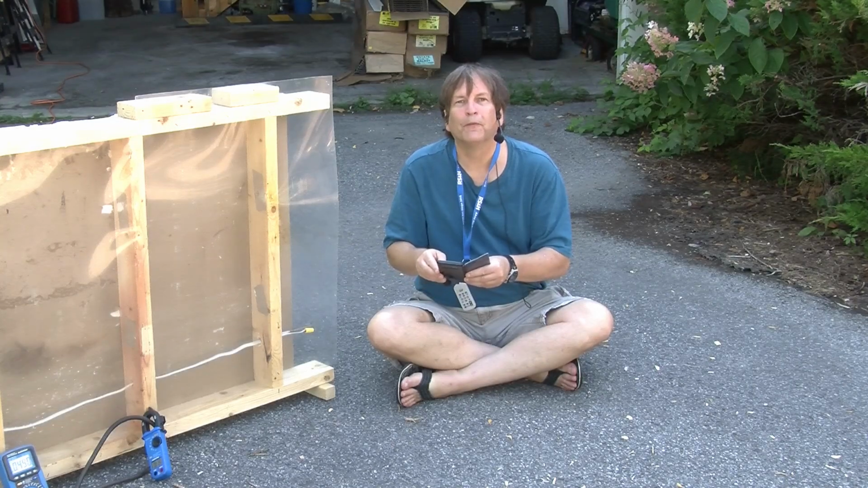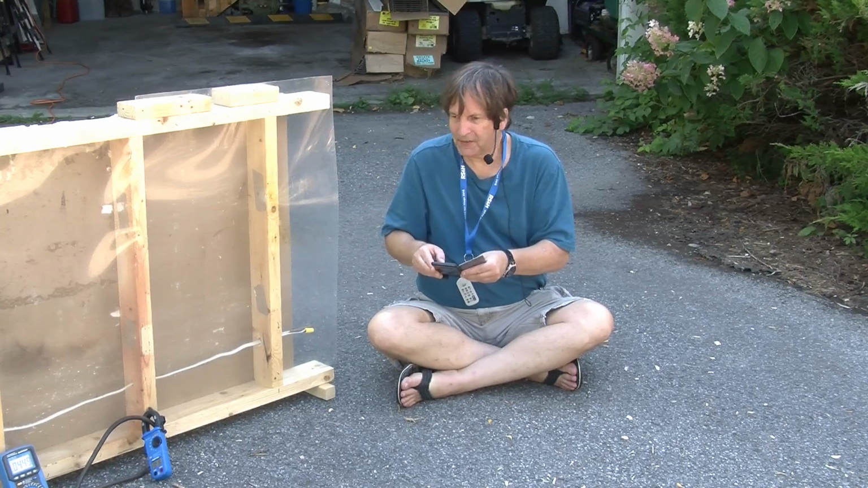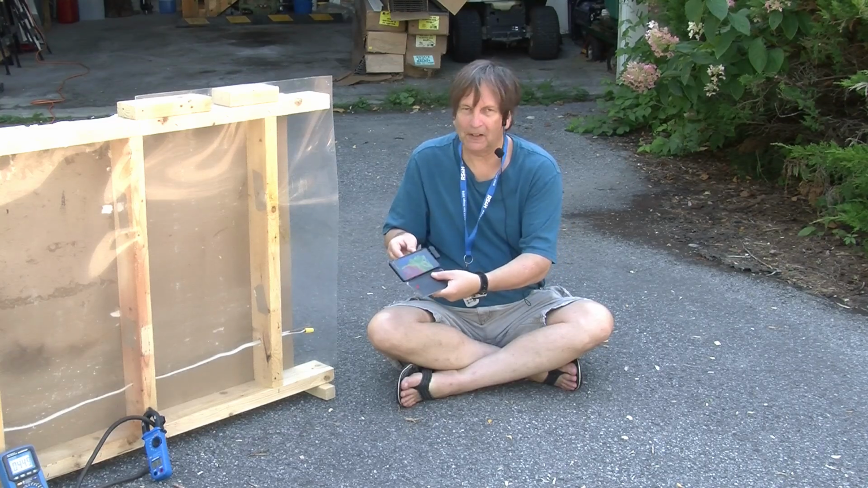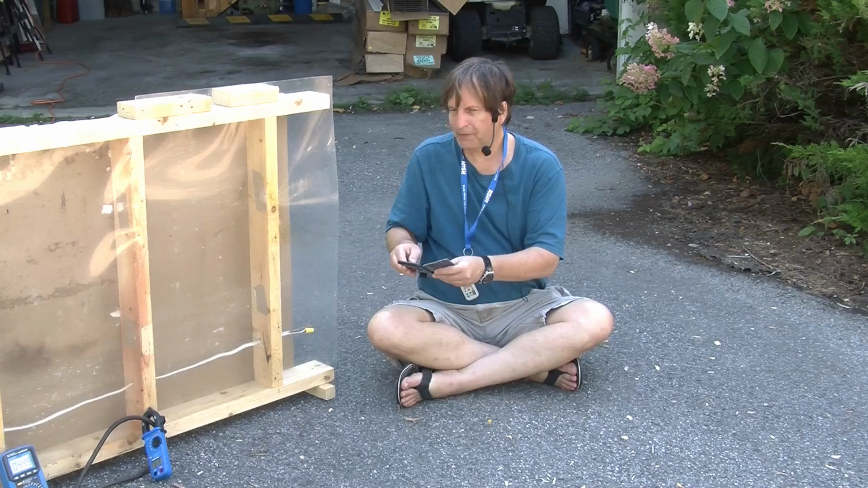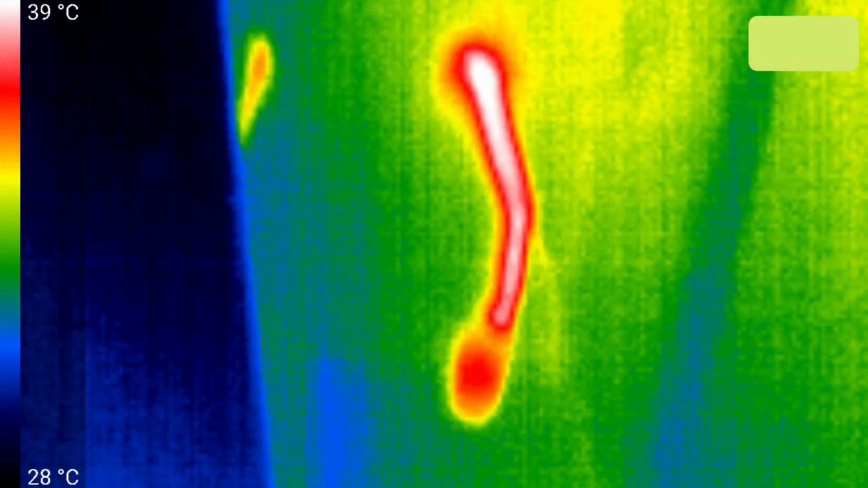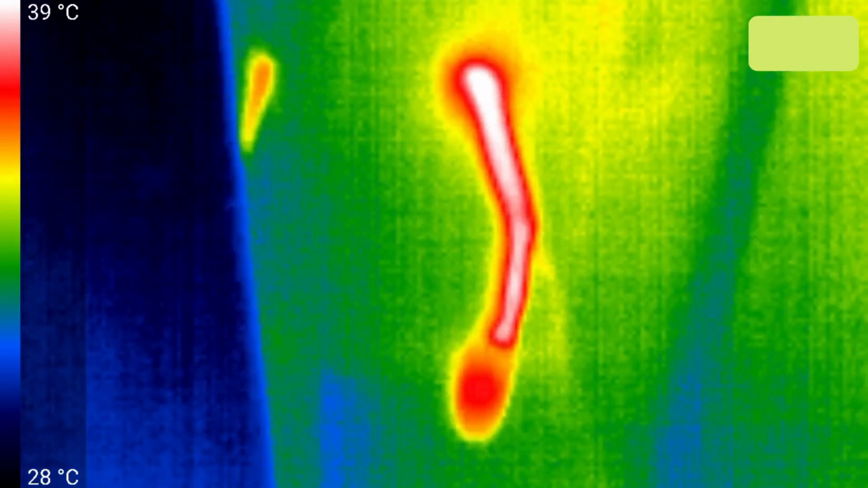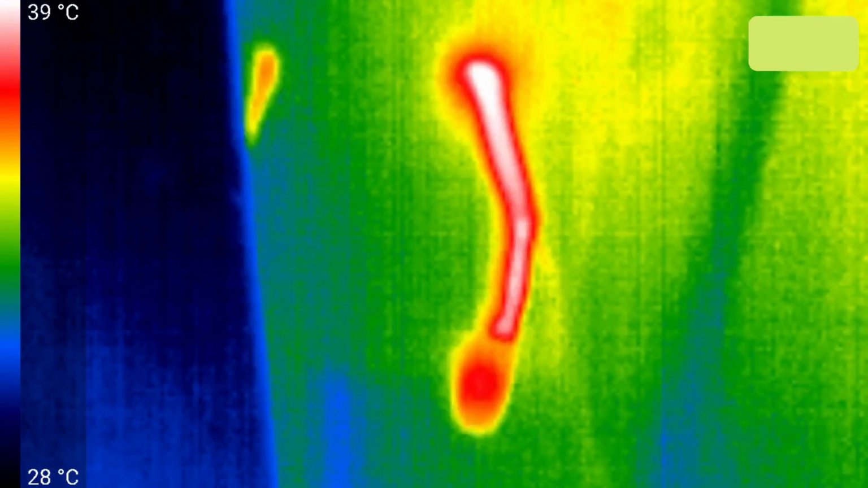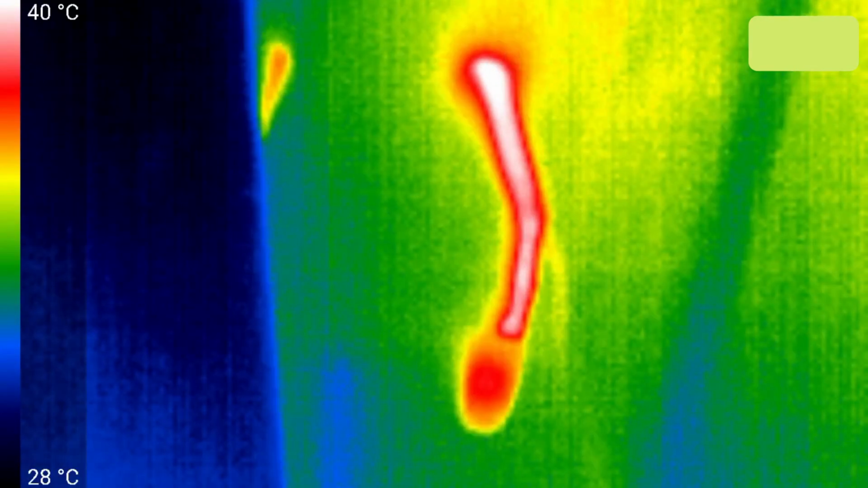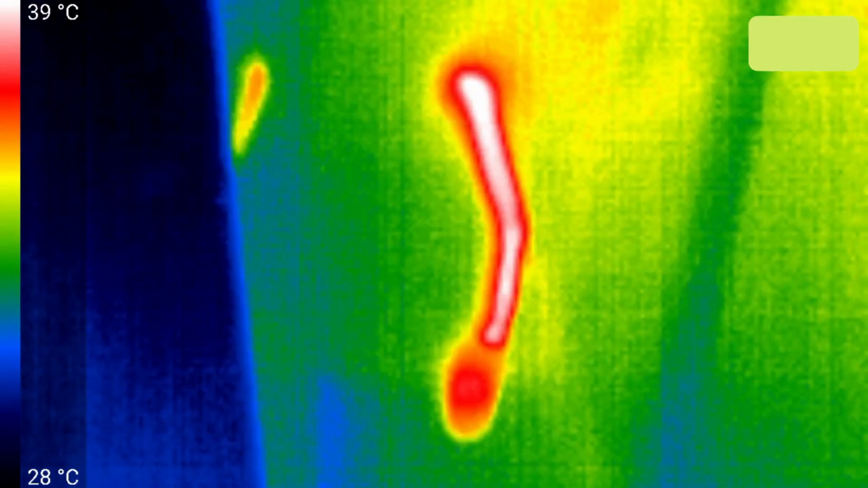All right, so we're about 15 to 20 minutes into it, and I've been playing around with my nifty little IR camera, and if I look at the very end of the cable, we can see the MAR connector at the very end of it, and the cable is pretty much marked by the white line corresponding to 39 or 40 degrees Celsius. The MAR connector is only red, so it's just a little bit less, and the surroundings are around 28 Celsius, and it is a warm day outside, so that's not surprising.